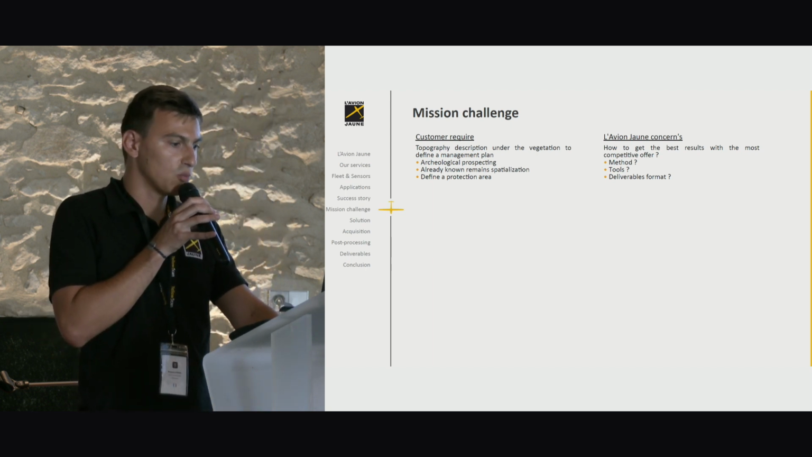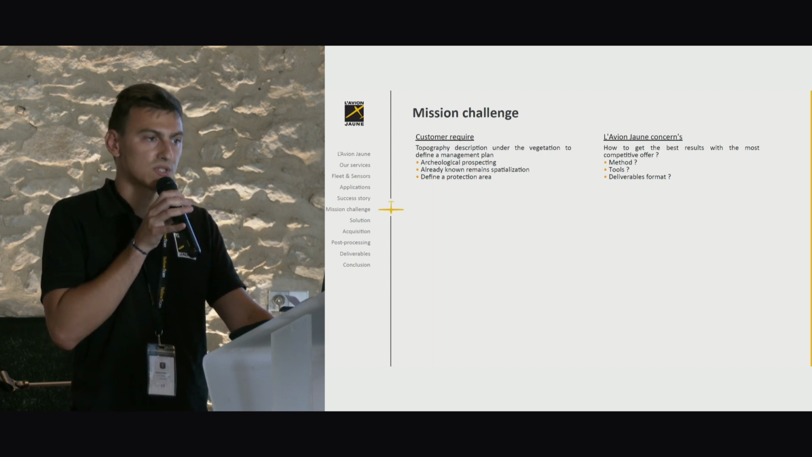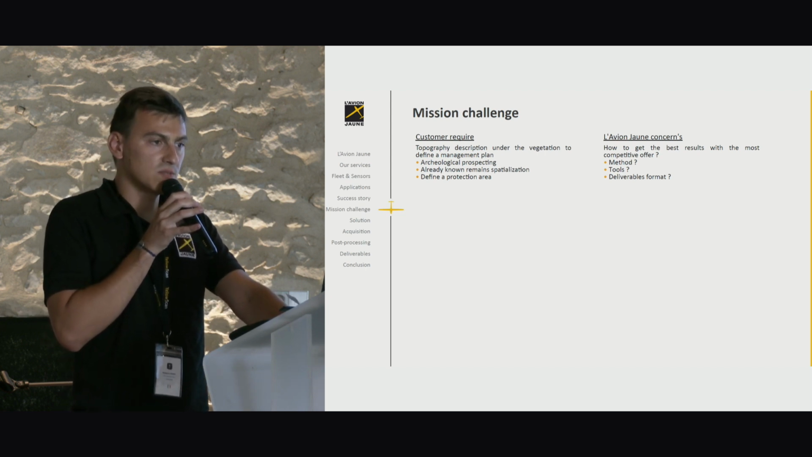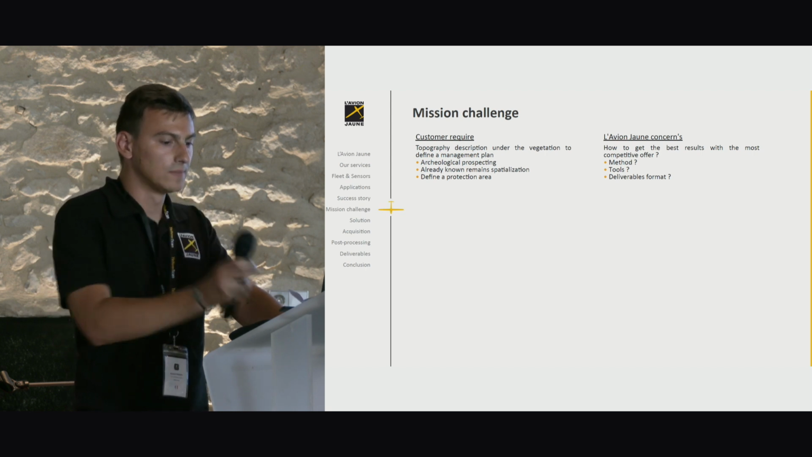As an aerial survey company, l'Avion Jaune wonders how to get the best result with the most competitive offer. We think about the best method, the best tool to use, and the deliverables format.